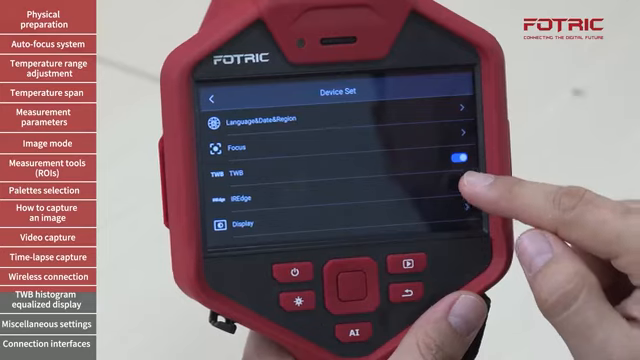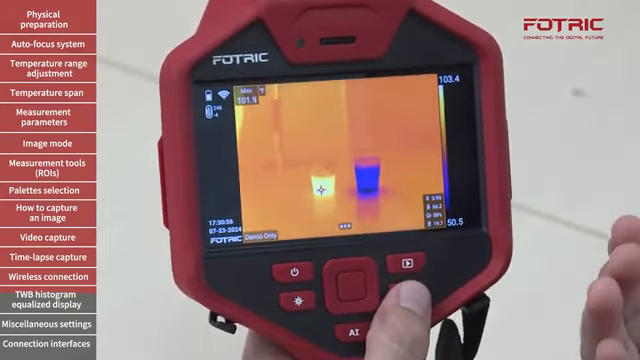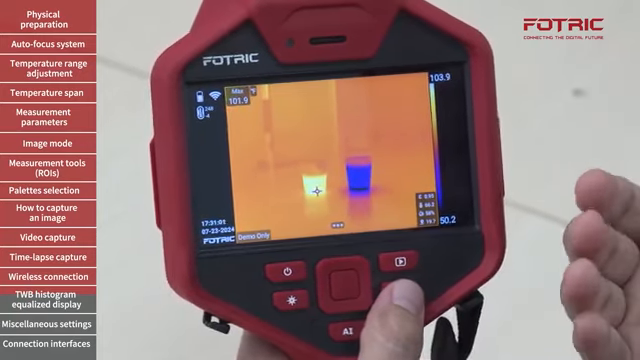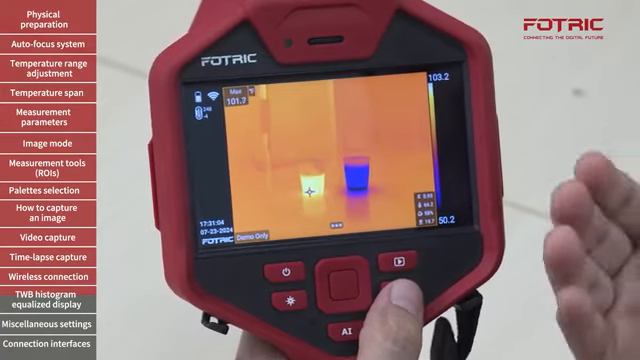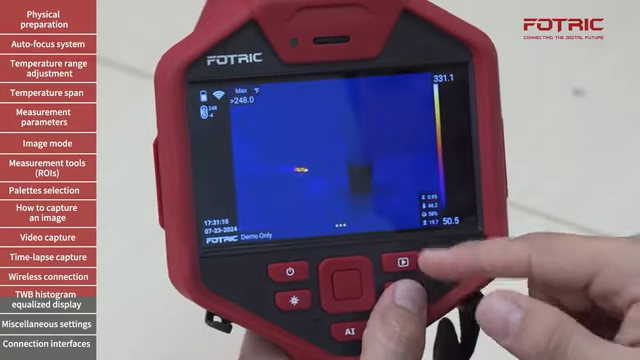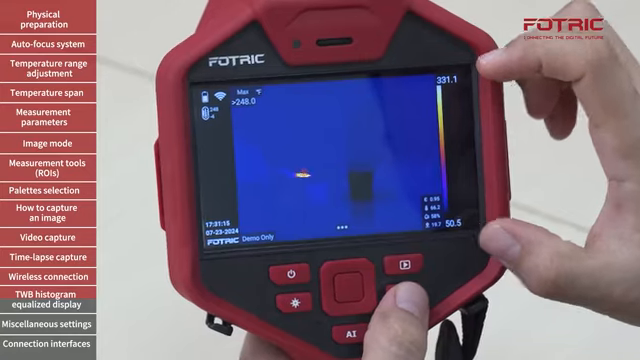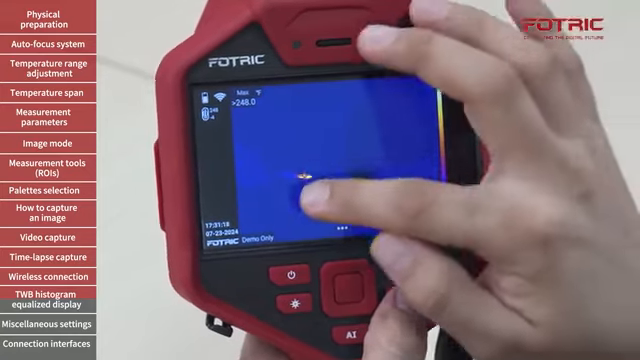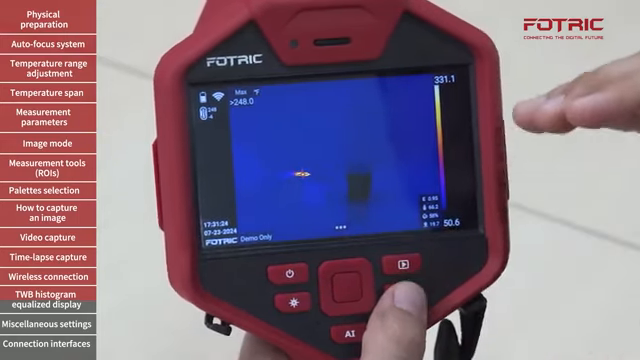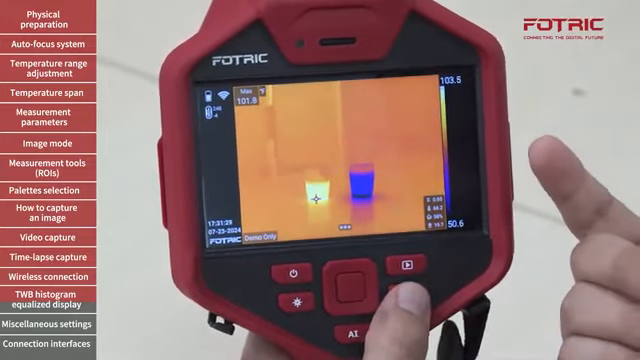Let me show you what it looks like when this feature is turned off first. Imagine that you are in an environment where high temperature components are present in the back of your scene. Let's say you're in a refinery, or you are in the presence of boilers or flares. So if I bring a hot object onto the scene, it will automatically make the camera shift the values of the temperature span all the way up to make sure that there is a color to cover that area. This is because the camera is using a linear function to equalize the colors. After that object leaves the scene, then I'm able to see the details.